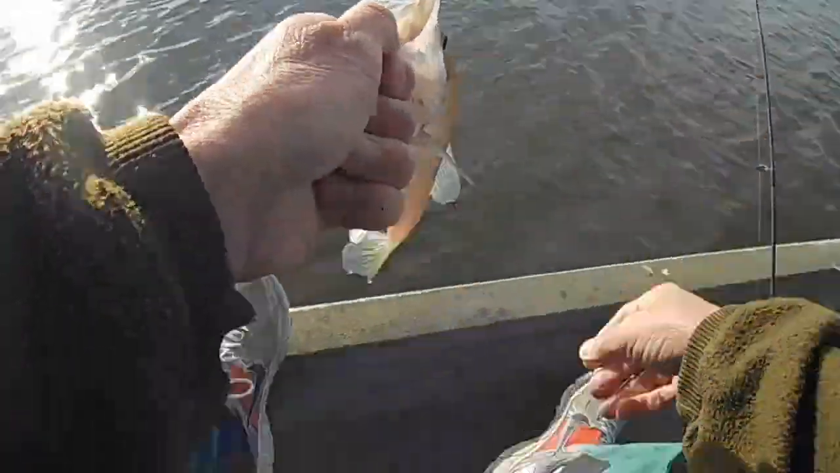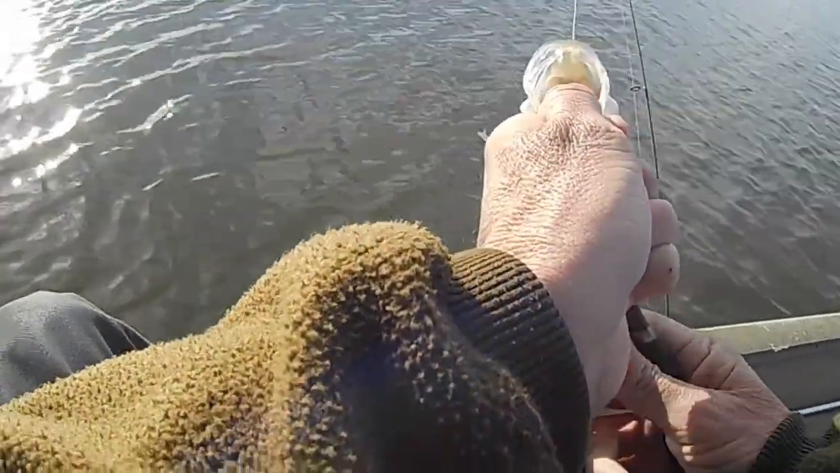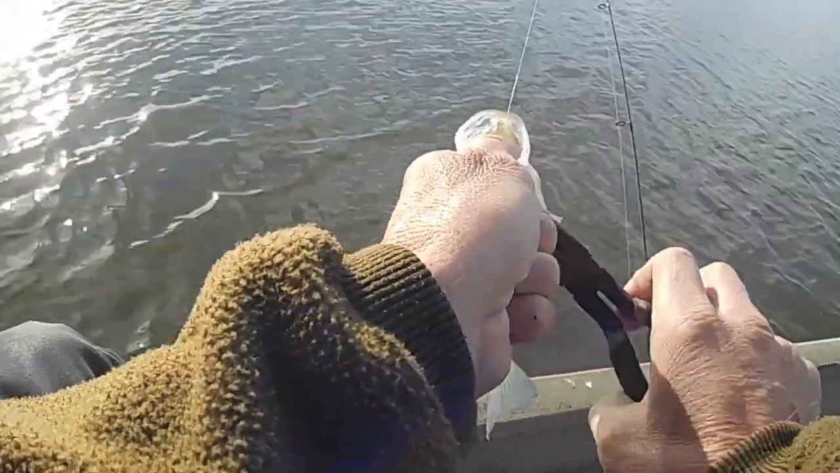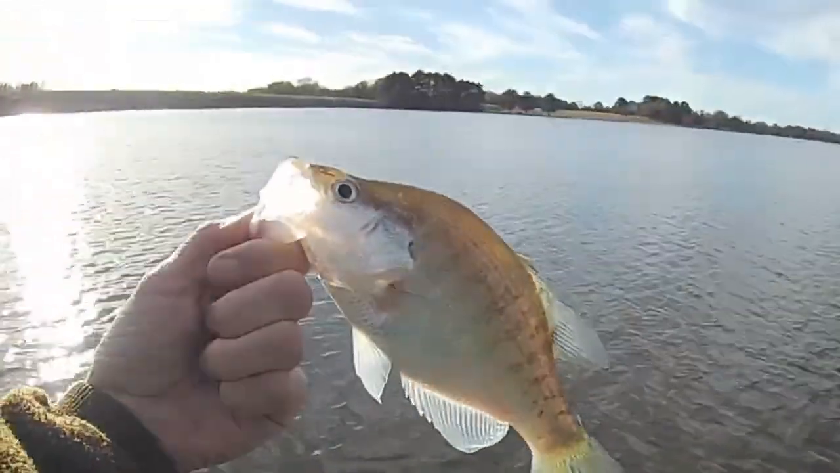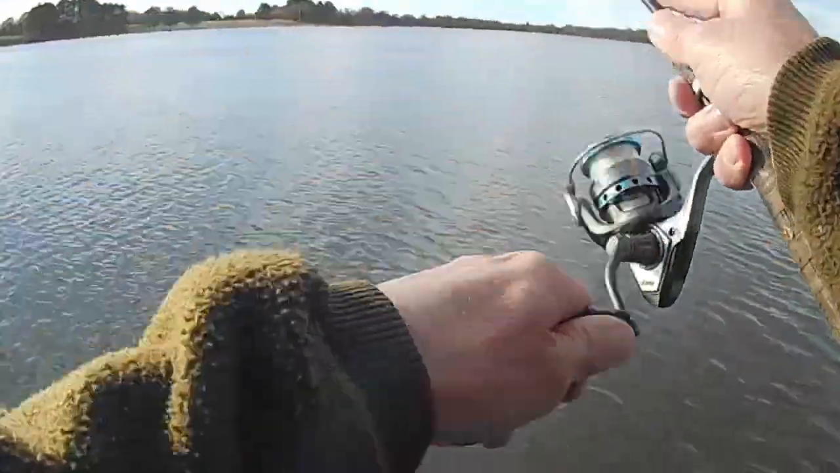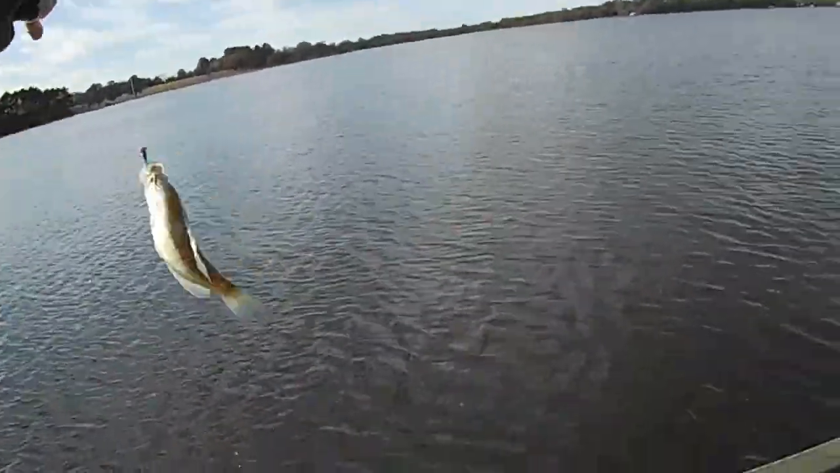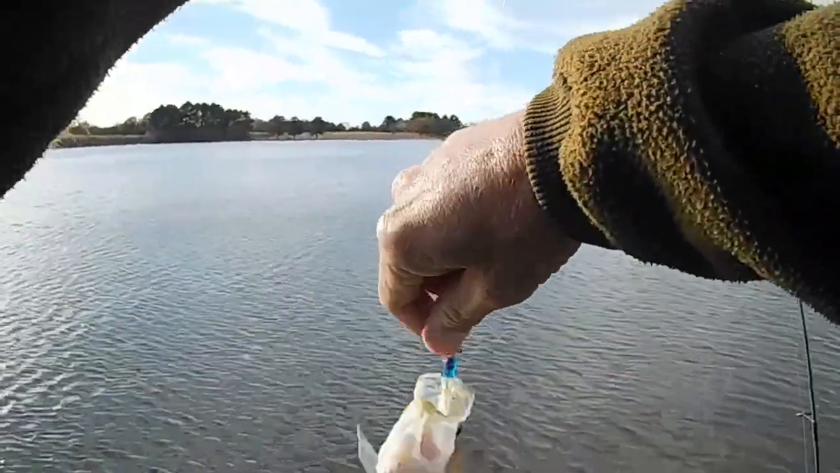Uh-oh. Doggone it. There he is. There he is. Another one. Another little guy. They're fun though.